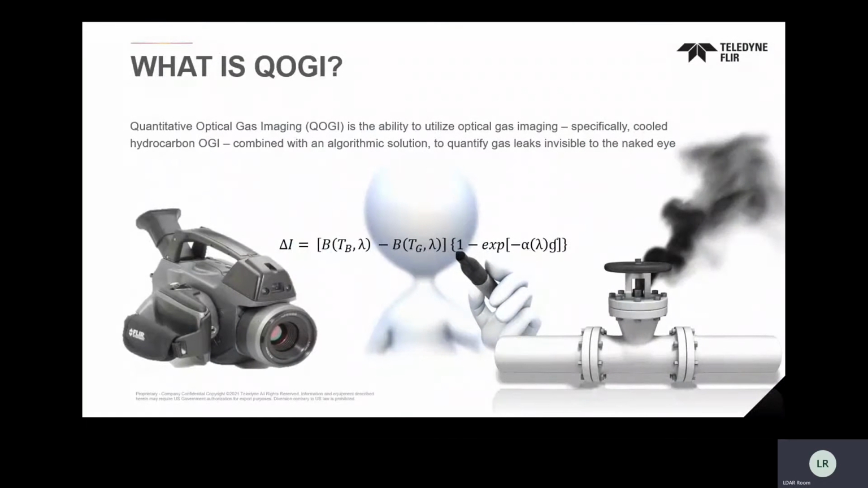So the first thing is, what is quantitative optical gas imaging? We're using the technology that we've had through FLIR and optical gas imaging for the last 16 years, since we came out with the commercial optical gas imaging camera in 2005. For the first 12 to 14 years, the biggest question that anybody working at FLIR on optical gas imaging got was, does it quantify? That was the number one question. And so our entire argument was about how quantification doesn't matter.